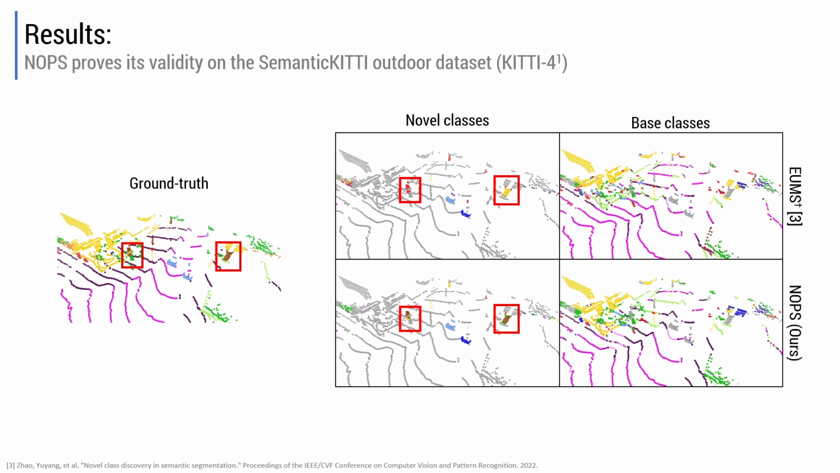In this other split of SemanticKITTI, the novel classes represent smaller objects such as trunks. In this scenario, EUMS exhibits poorer performances, mislabeling the highlighted objects entirely. Vice versa, NOPS continues to demonstrate good performances, accurately capturing the smaller objects.